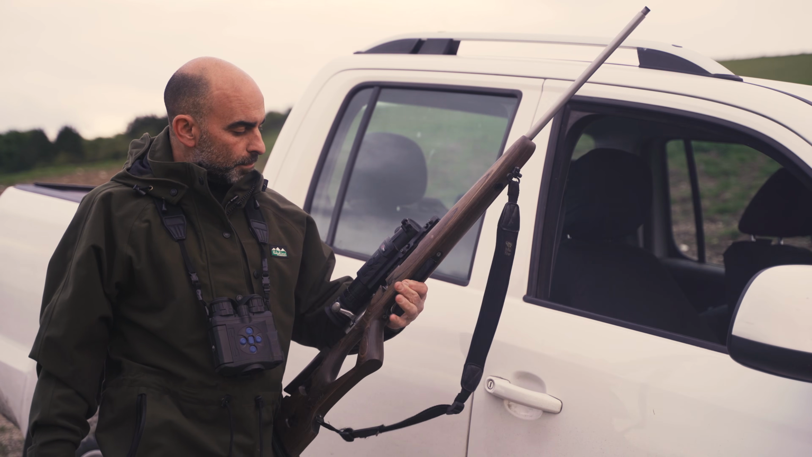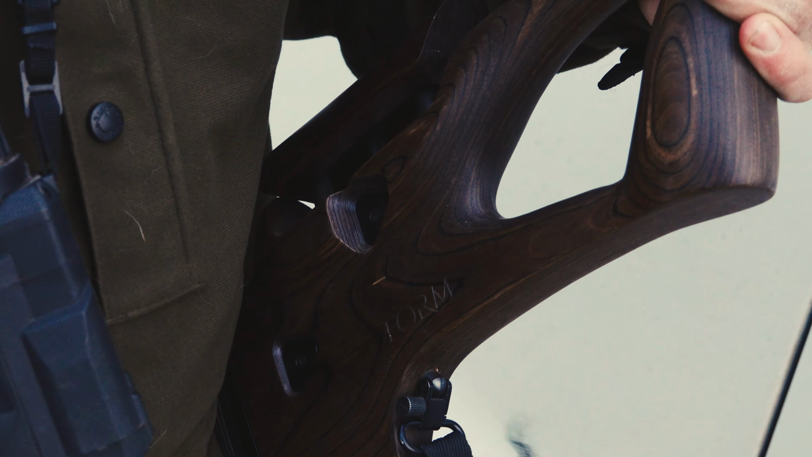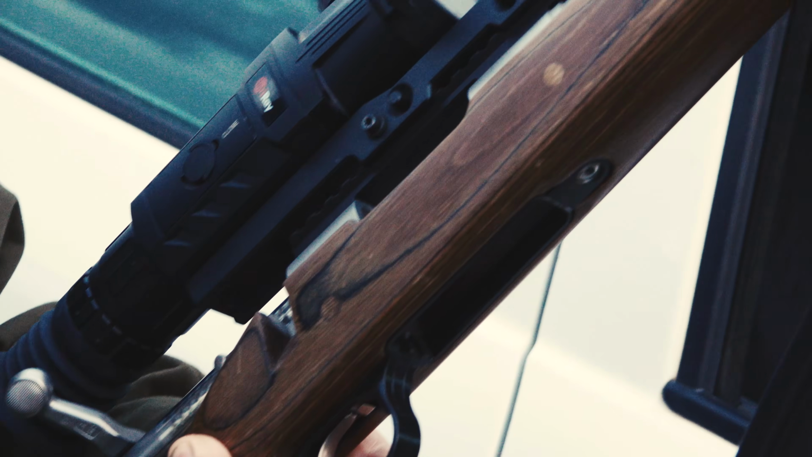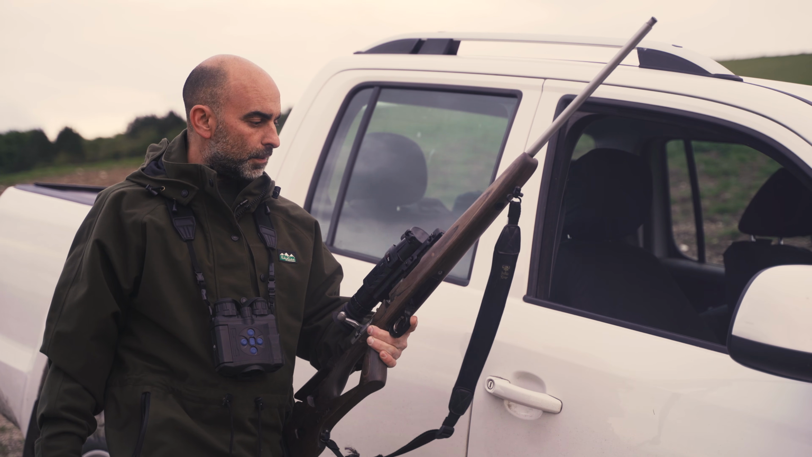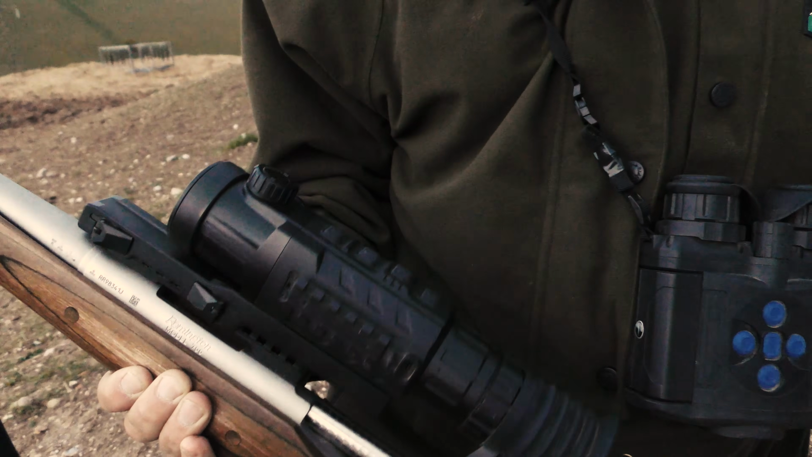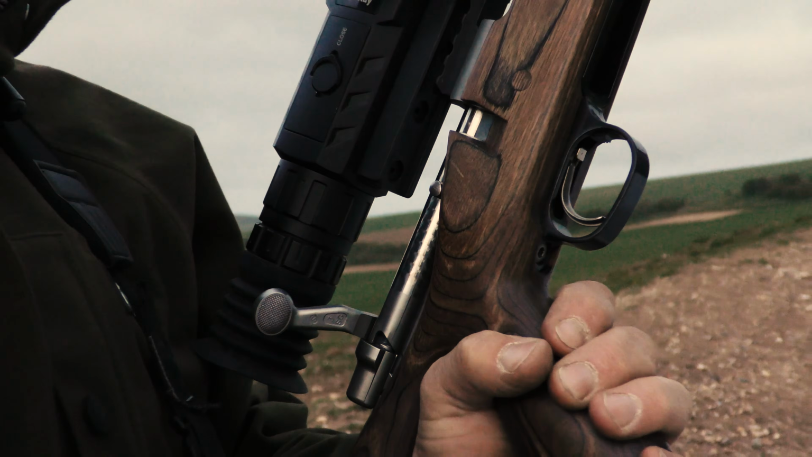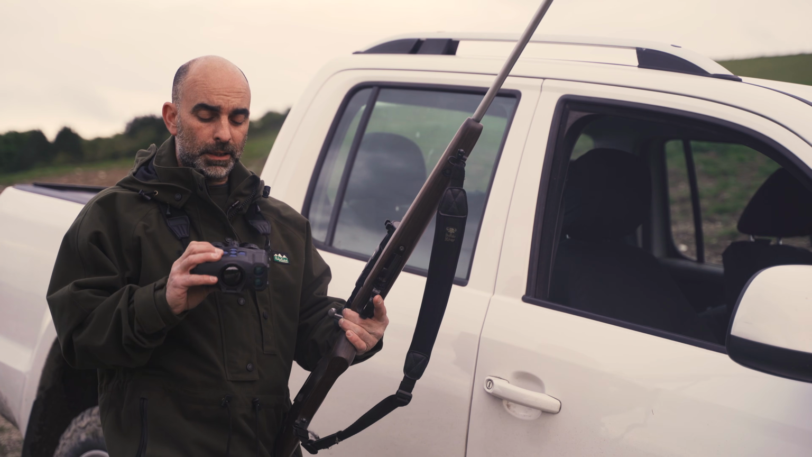So I'm out with the Remington 700 this evening. It's a .243 in a full stock. It's a nice rifle this, I really get on well with that. And on the top there I've got the infrared, which is the RH50 thermal rifle scope, and it gives a nice clear picture, so hopefully if we see something this evening then we should be able to get some nice footage with it. So I'm also using the Pulsar Accolade 2s.